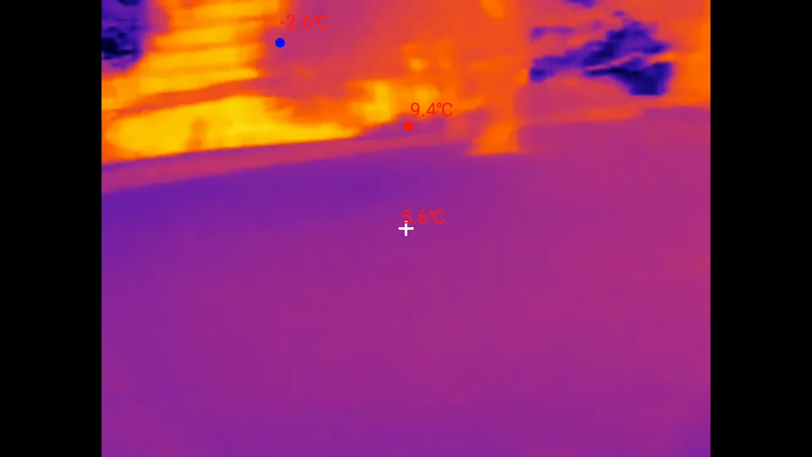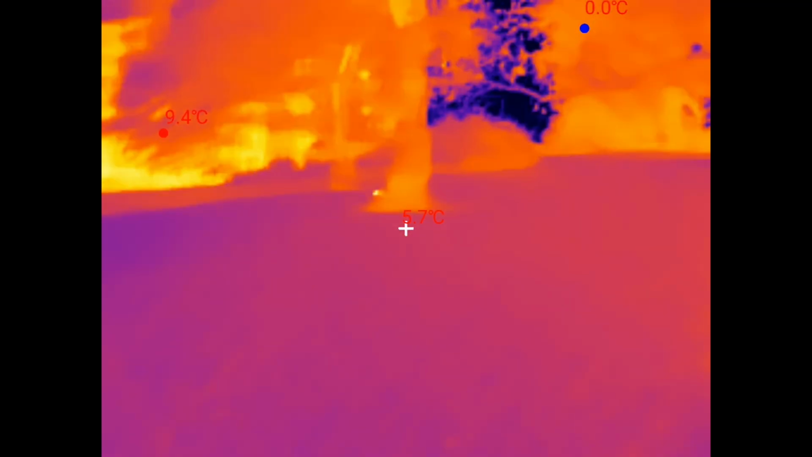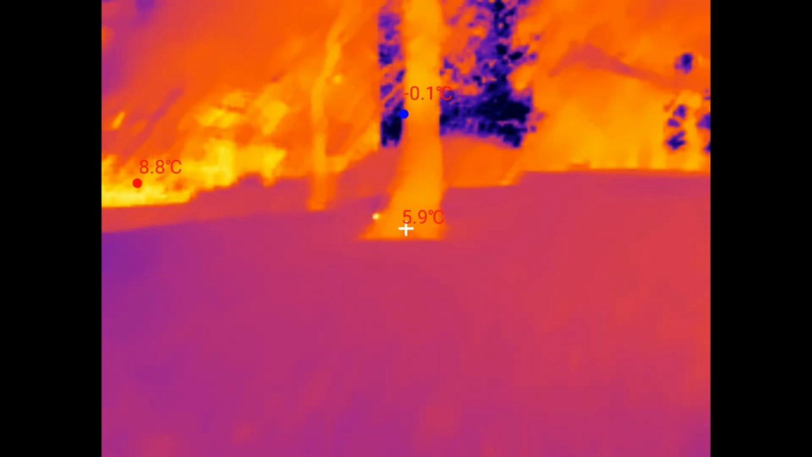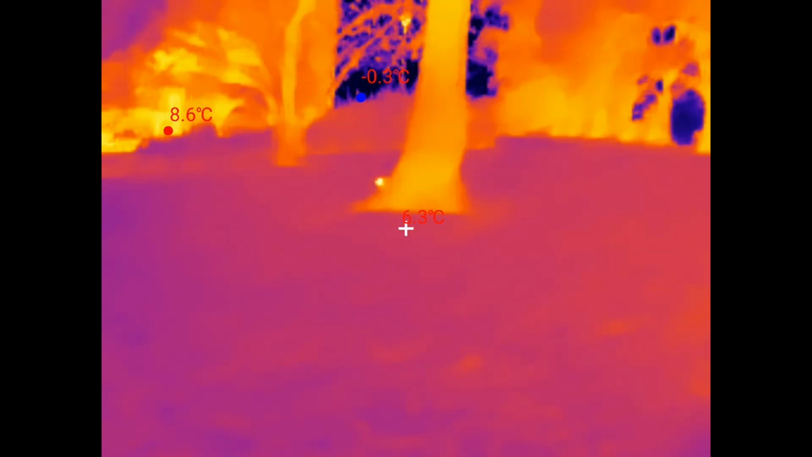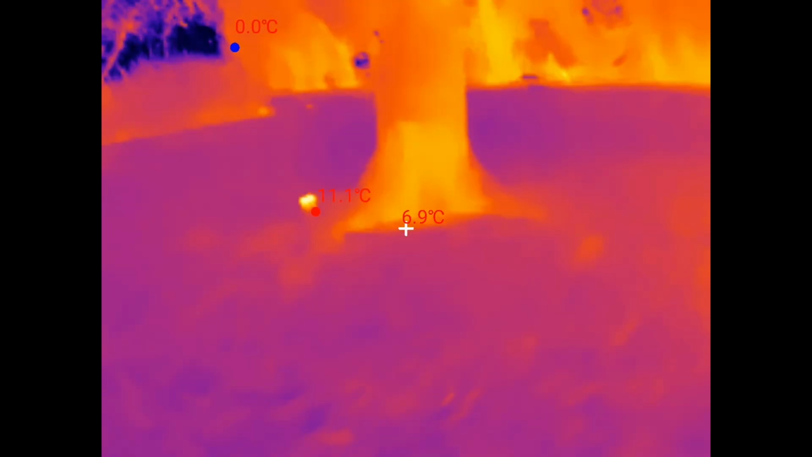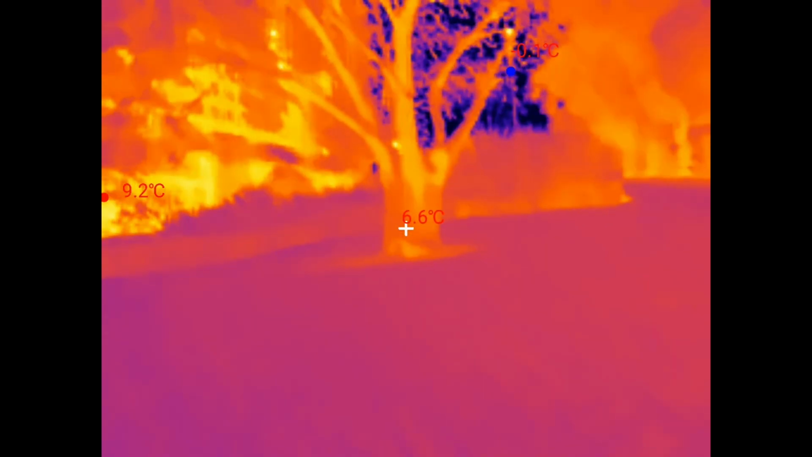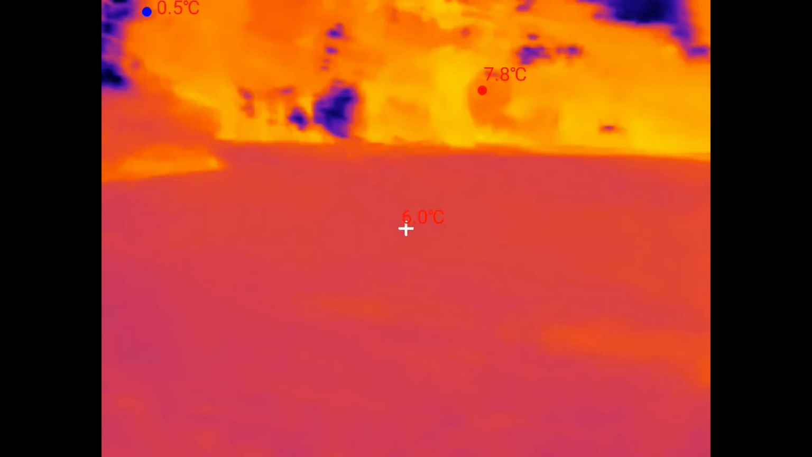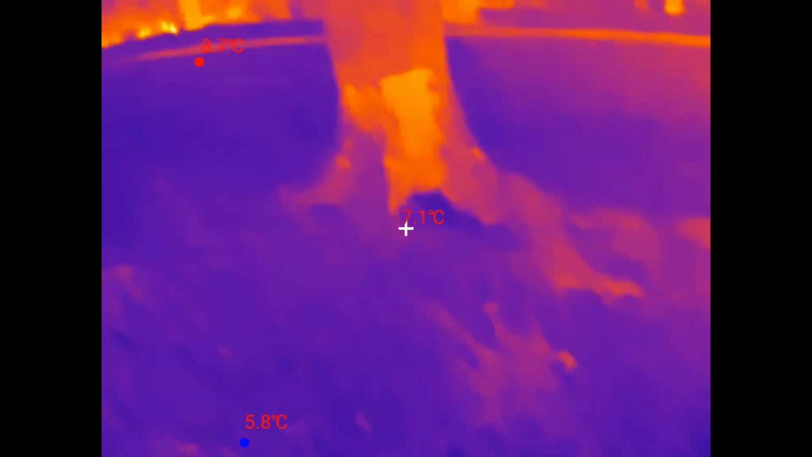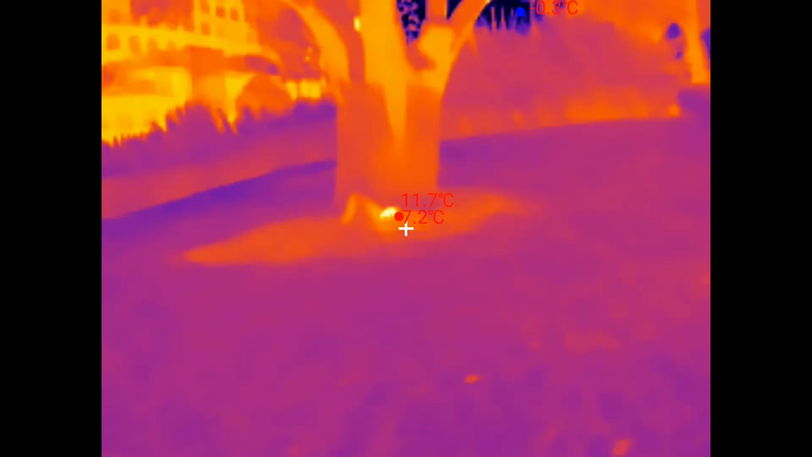Okay, let's go up there. I thought I saw something underneath this tree here. Here we go. Let's have a look. Like a mouse or something. Oh my god, yeah, I think that was a rat. Is that it?